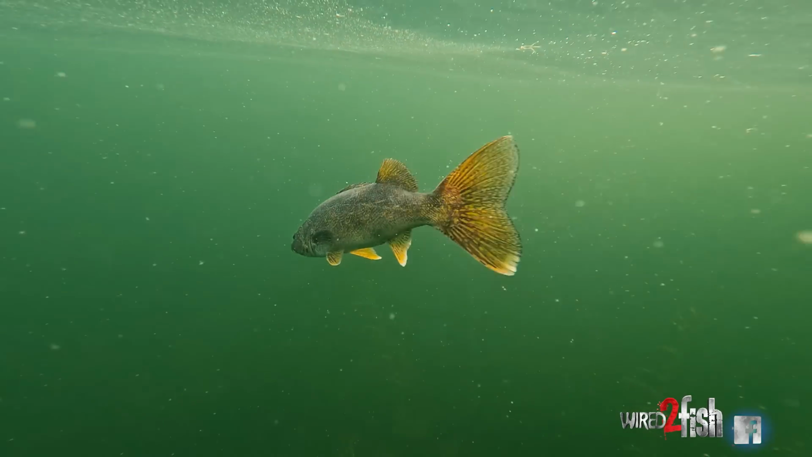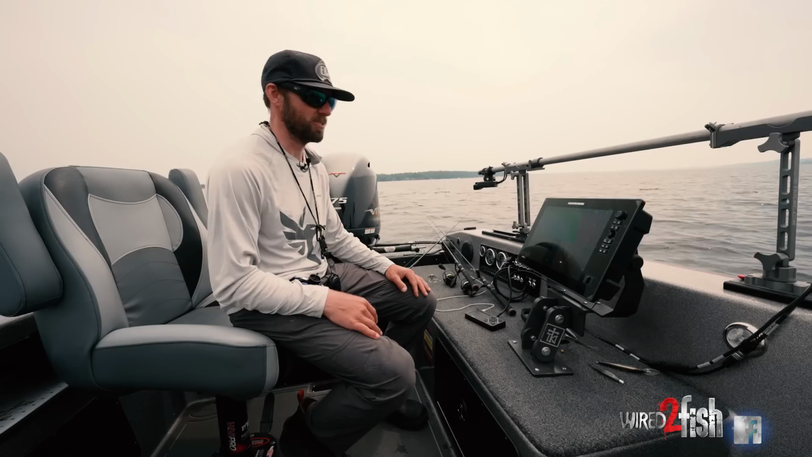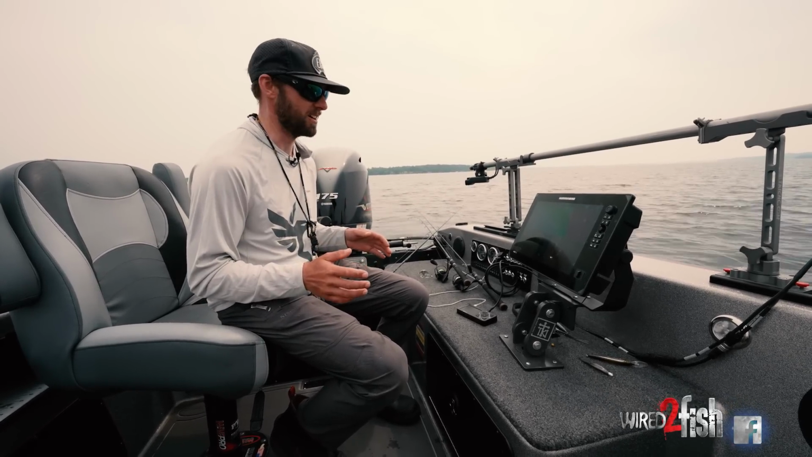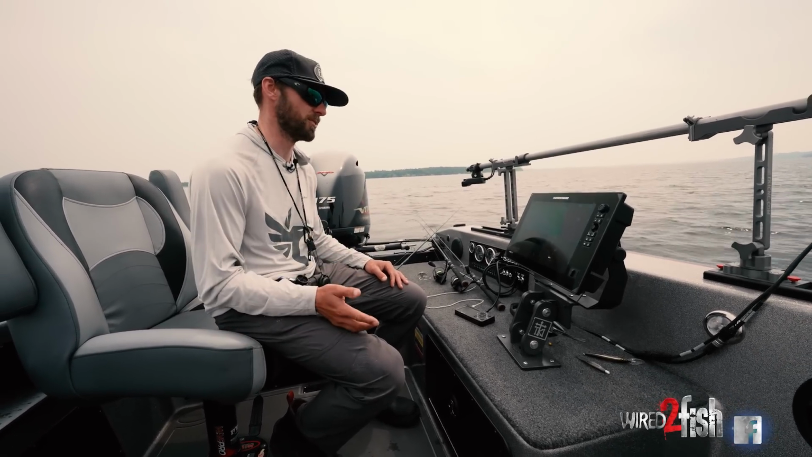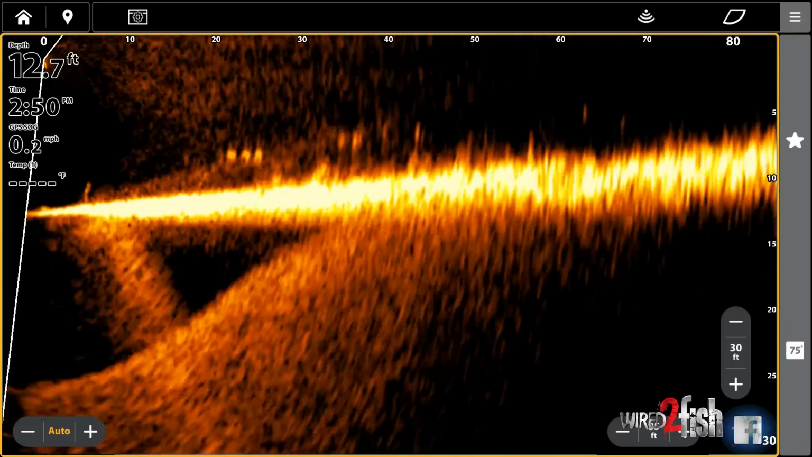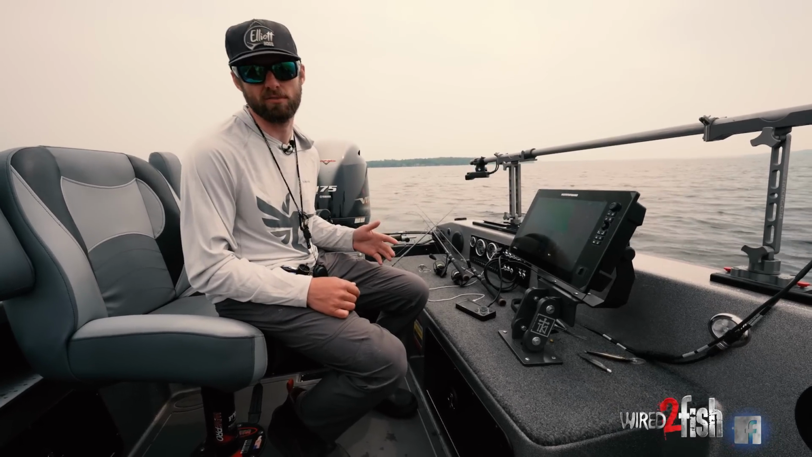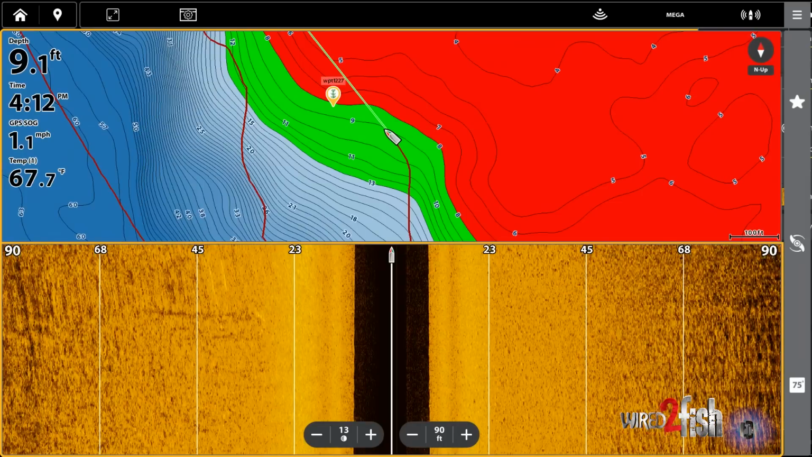You know, today forward-facing sonar seems to be all the rage. One thing's for sure, we've been sharpshooting walleyes for a long time with traditional side imaging or 2D sonar. Today we're fishing for a whole bunch of walleyes that are up on some of these shallow main lake flats. I want to show you just a super productive way to utilize your side imaging to ultimately catch a bunch